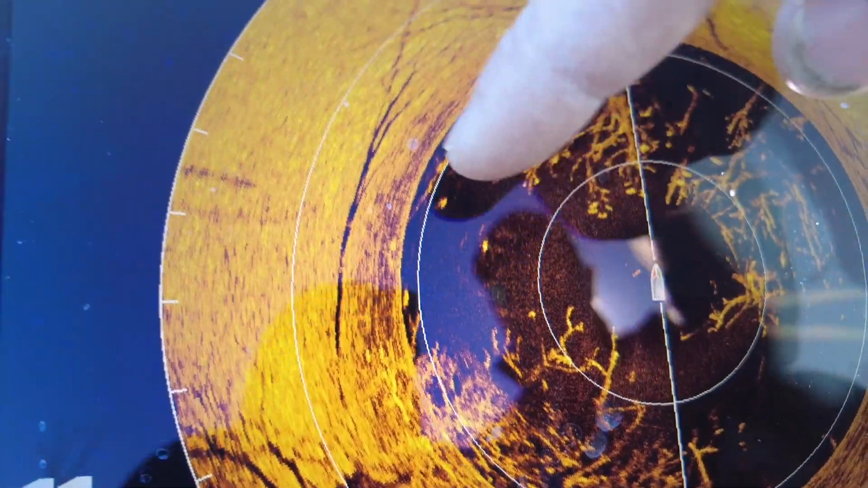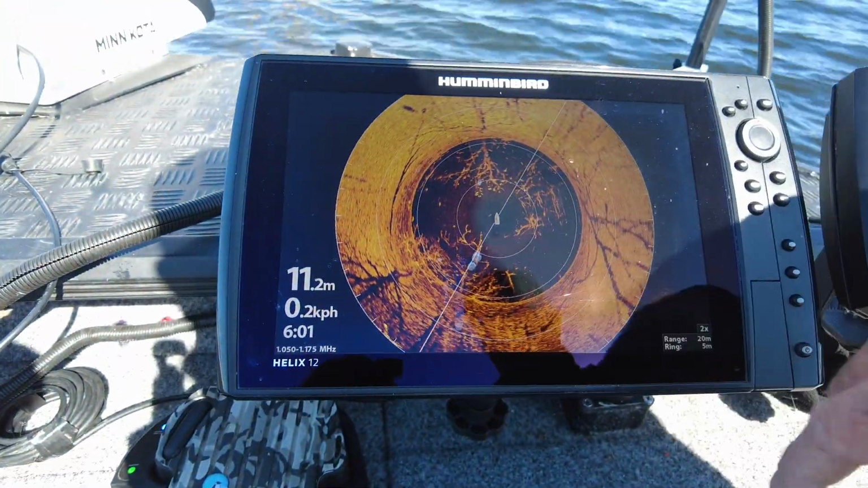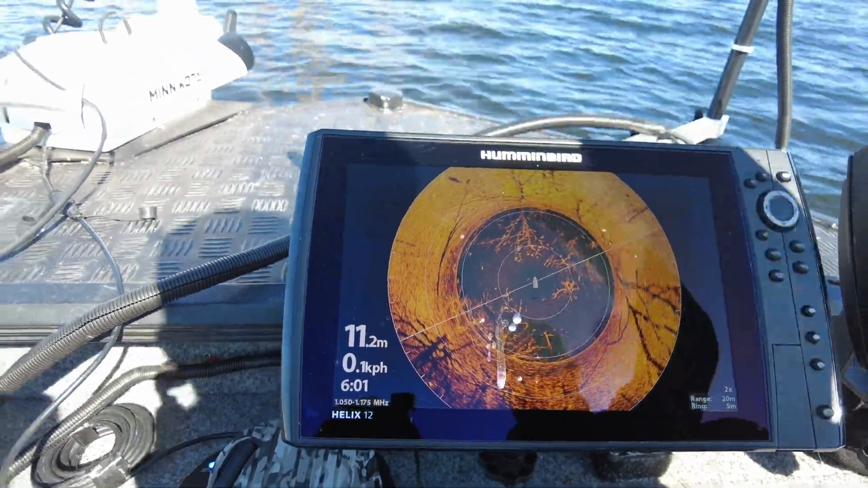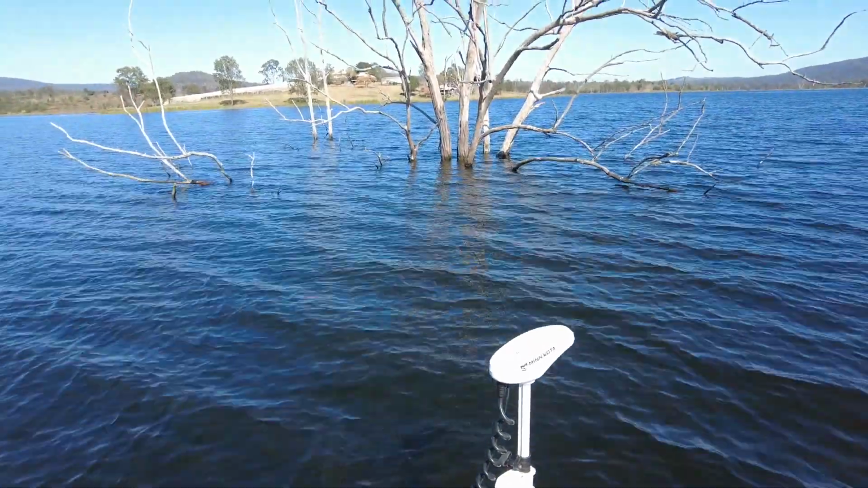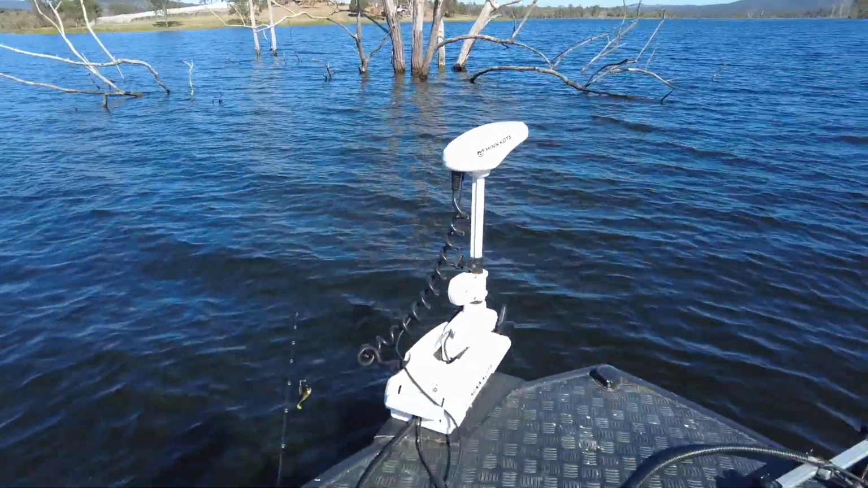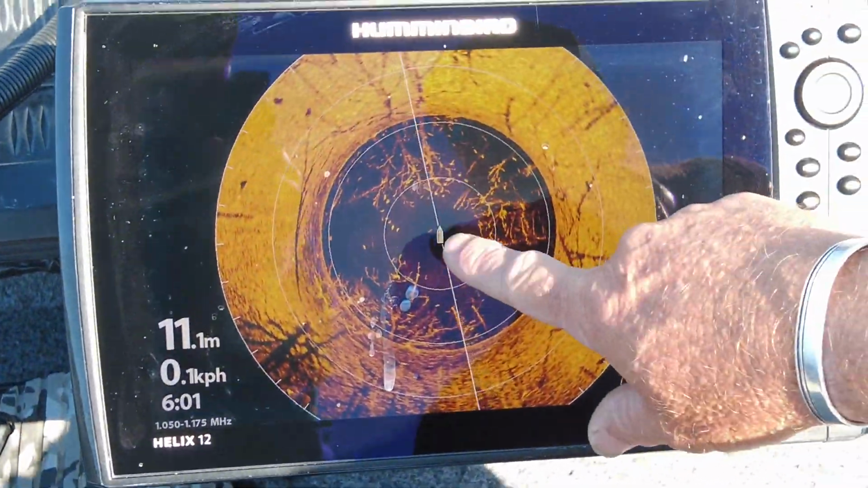Again, obviously there's fish sitting over here and they're just constantly moving through, so those fish there have actually gone. But as you can see, there's some fish sitting on top of the treetops just here. So obviously you've got the big trees in the water, then there's a lot of stuff underneath the water, and then again, like here, another lot of fish have just come through on the side here.